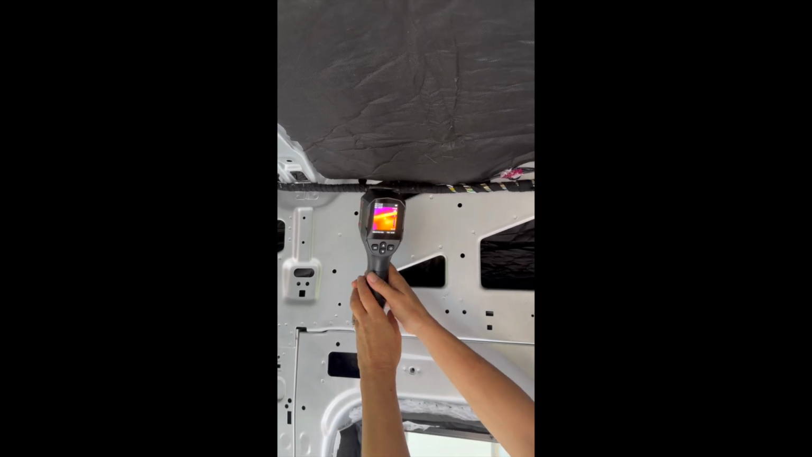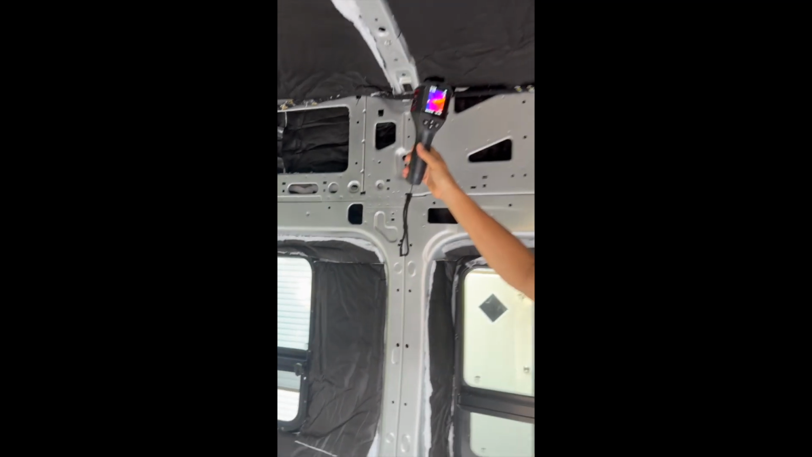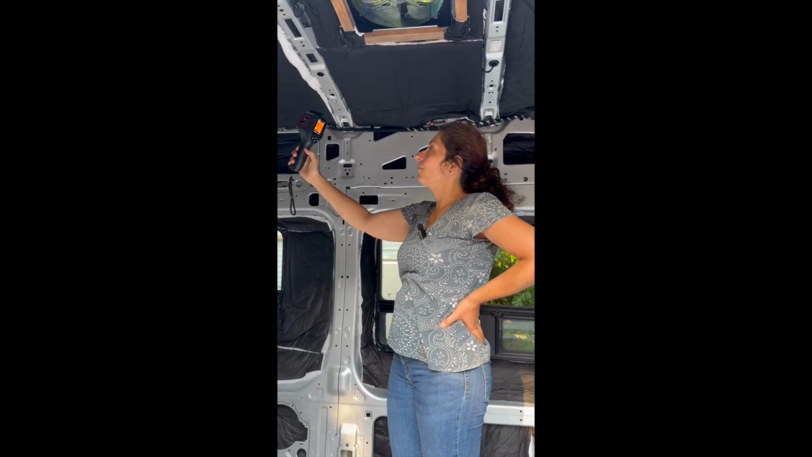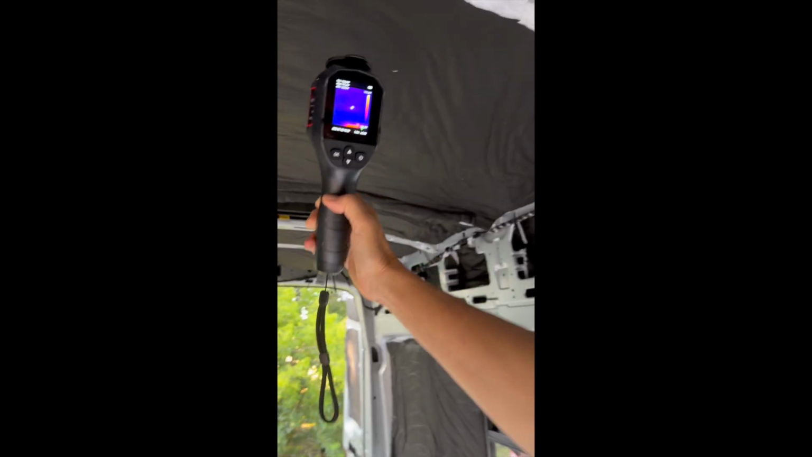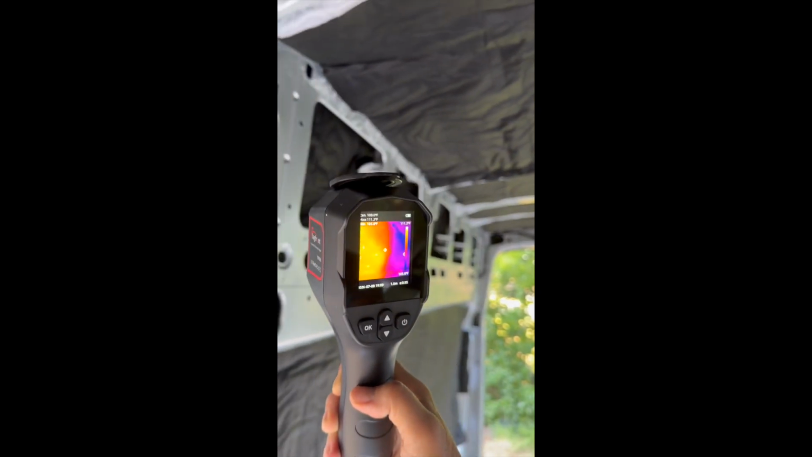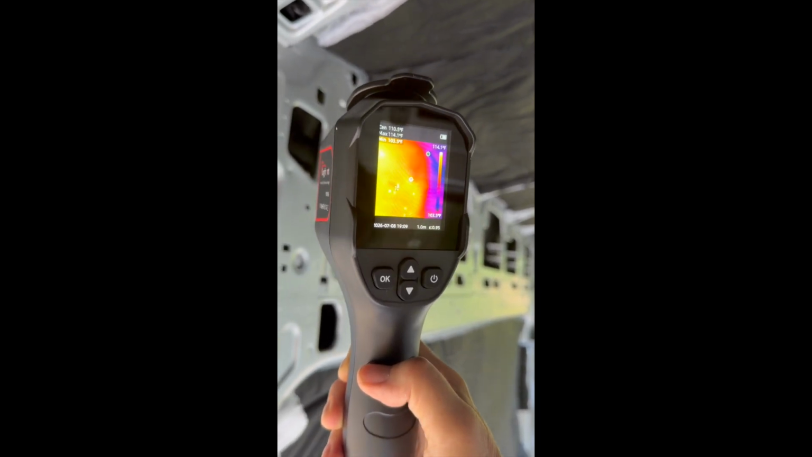So this is of course a van that has been in the hot Texas sun all day, so it is still hot in every place, but you can see a big difference between where we put insulation basically 100% and other areas where there's insulation still missing or not able to fit in.